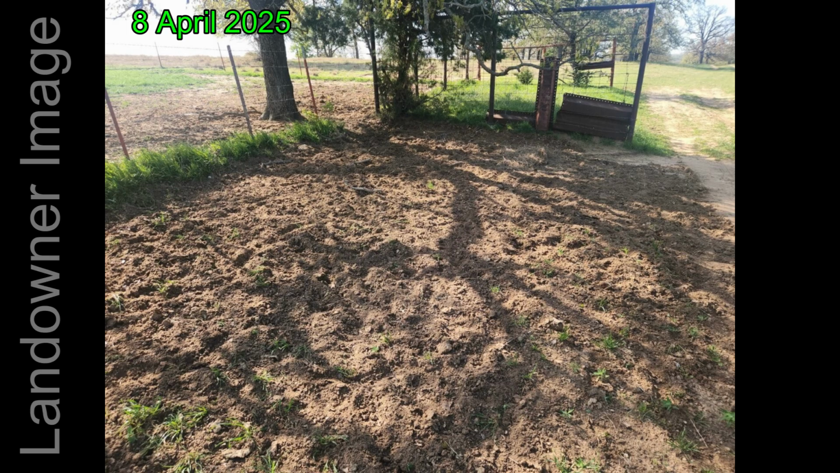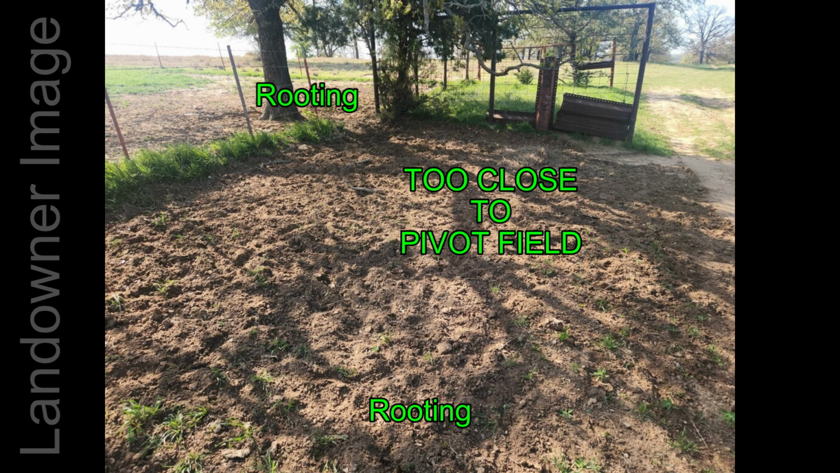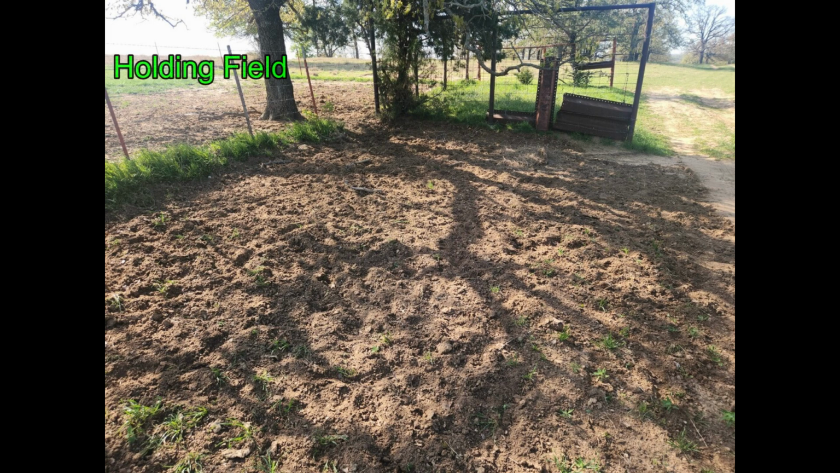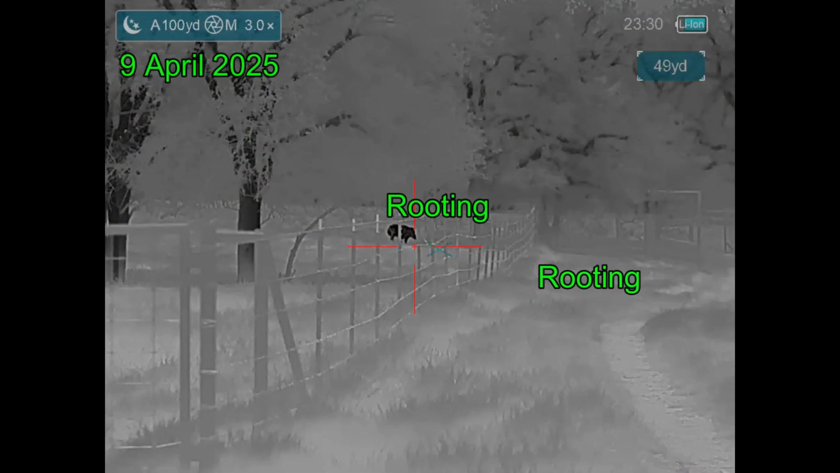The next day, another landowner sent me this picture. It's got some rooting in the work area next to his irrigated pivot field, which he wants protected at all costs. So we've got rooting shown in the image, as you can see. Once again, taken down to bare earth. Got a holding area off to the left. It's a small pasture, and then we've got sallyport gates that connect the pasture with the irrigated pivot field.